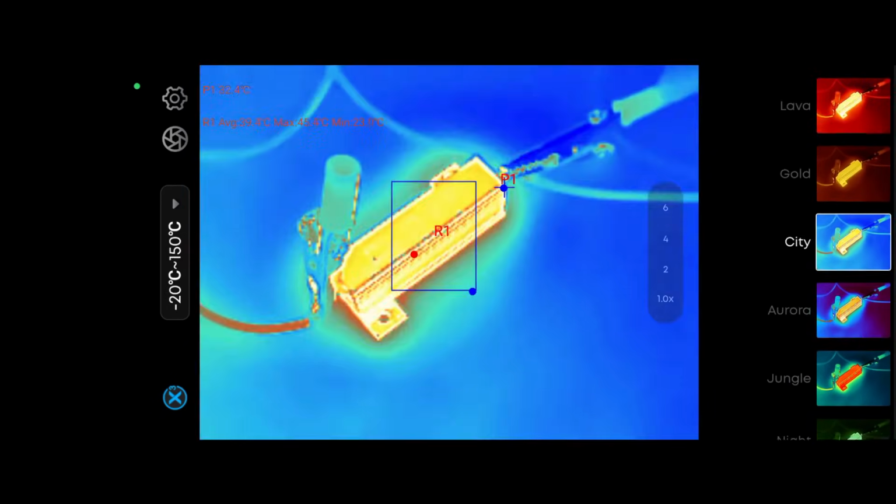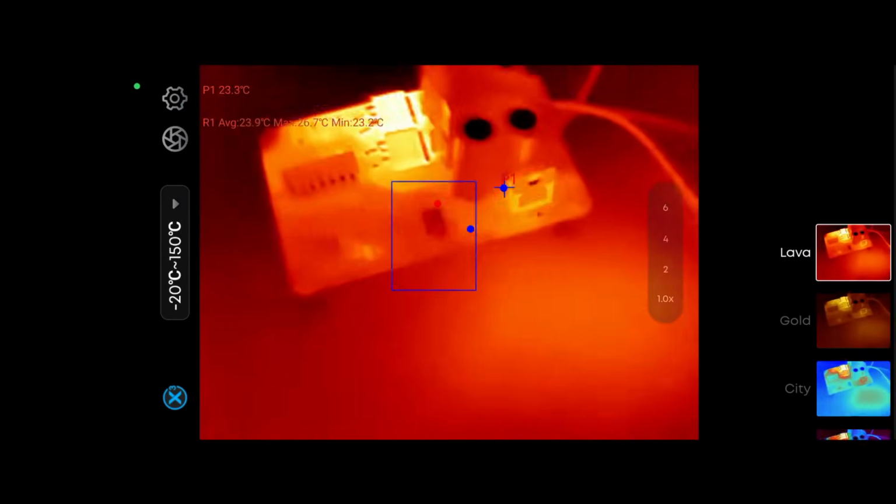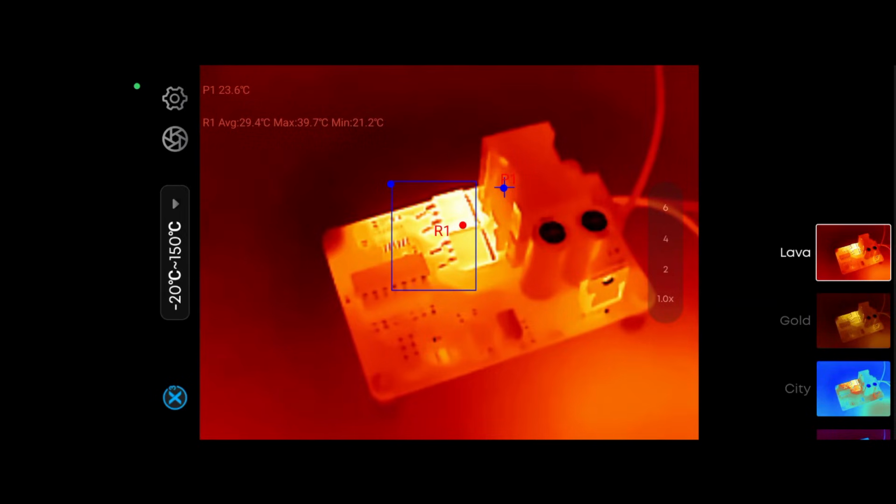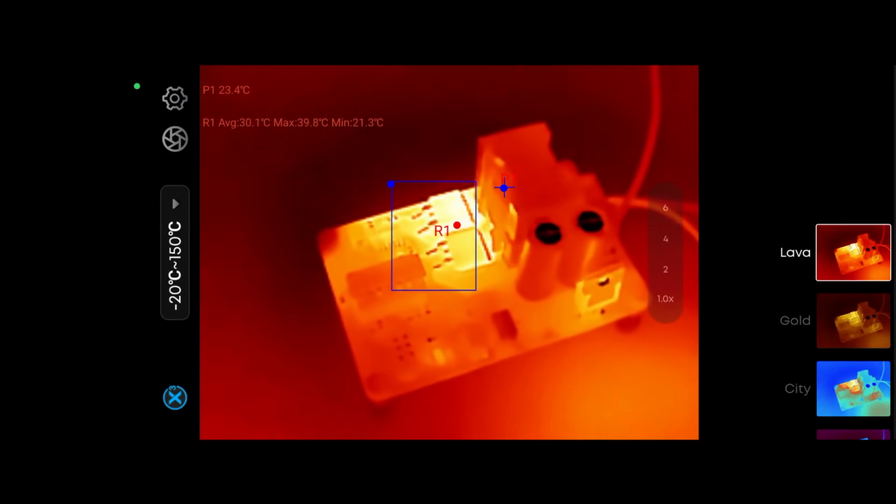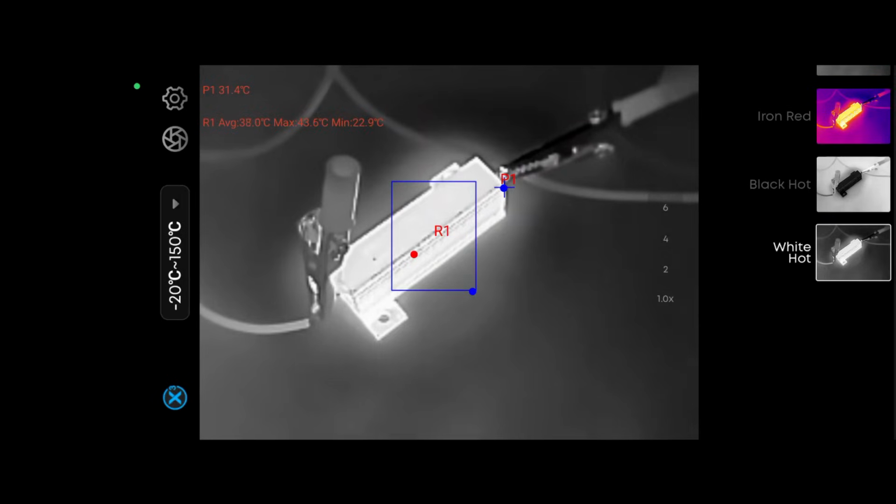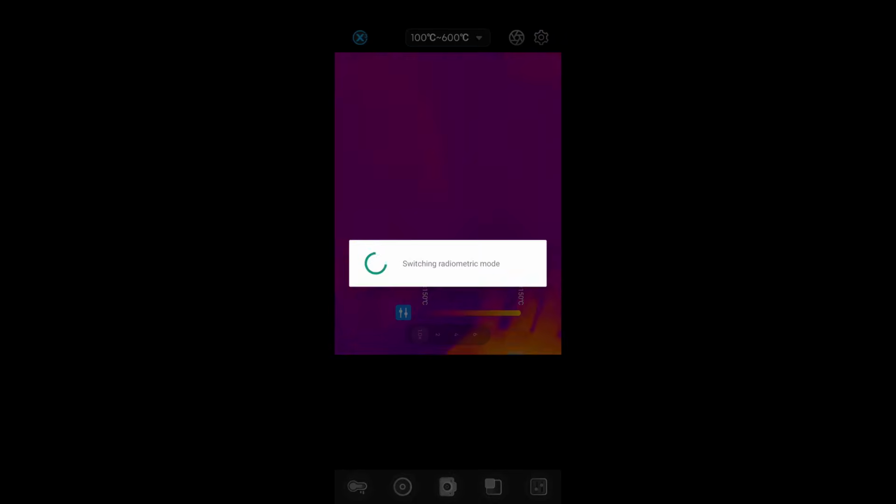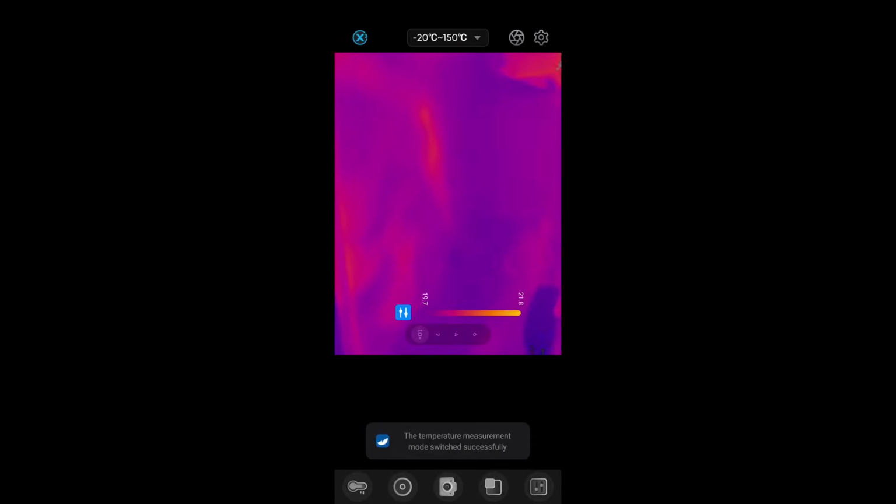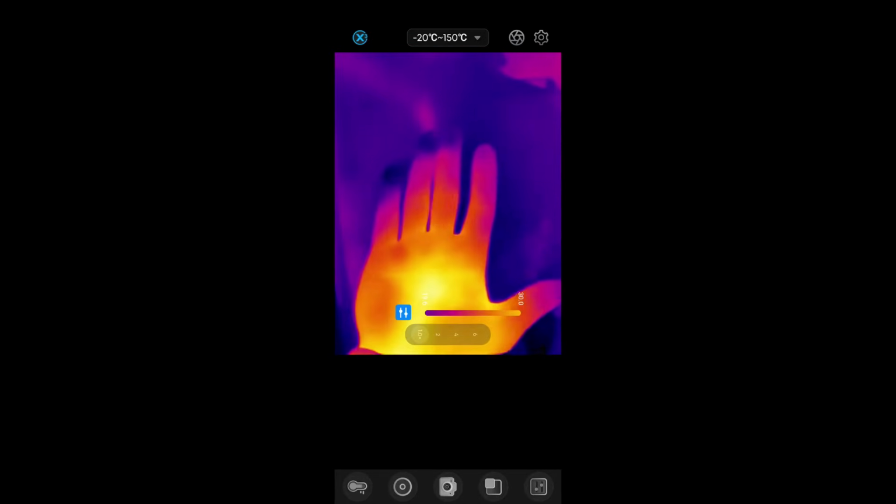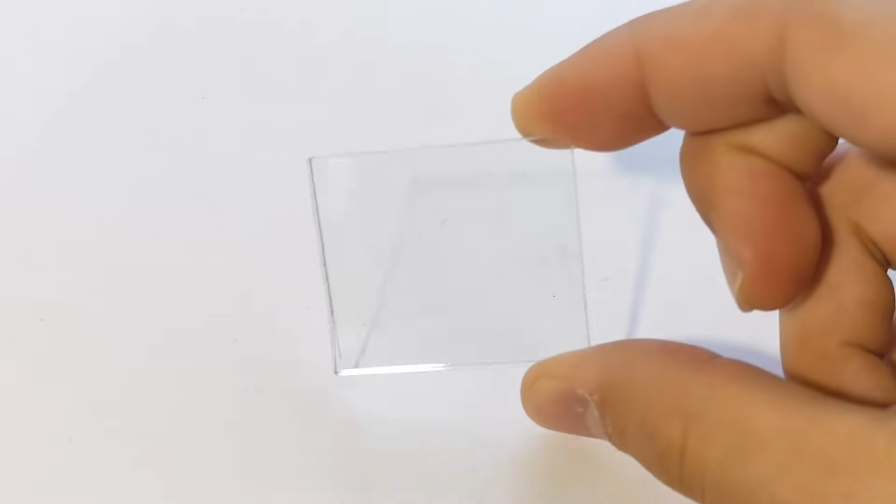I have to say, in general, I think I like the default one the best, although there's a few that I kind of like as well. I think lava is one of the ones I kind of appreciate more. Also, the white hot is relatively intuitive in my opinion, so it's not bad. An important thing to notice is that there's two different temperature ranges, the -20 to 150 Celsius and the 150 to 600 Celsius. But let's try measuring something a little bit different now.